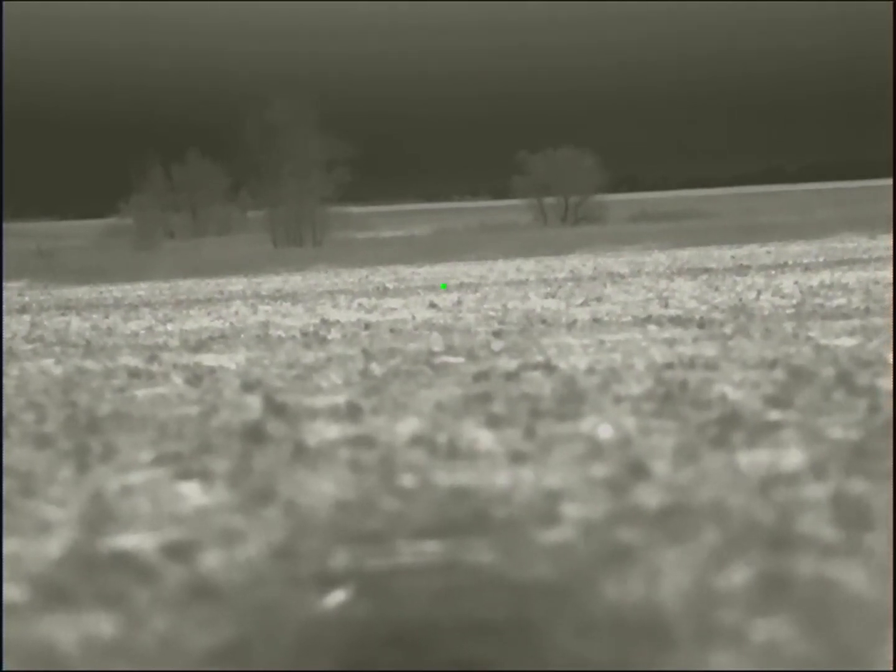And when I edited this video, it was like 2 minutes between when he disappeared and when you'll see him pop back up again. Whatever he was doing over on the other side of this little rise, he was taking his time. And at a certain point, I was thinking he's probably just not going to come. He might have went into that slough, but there he is.